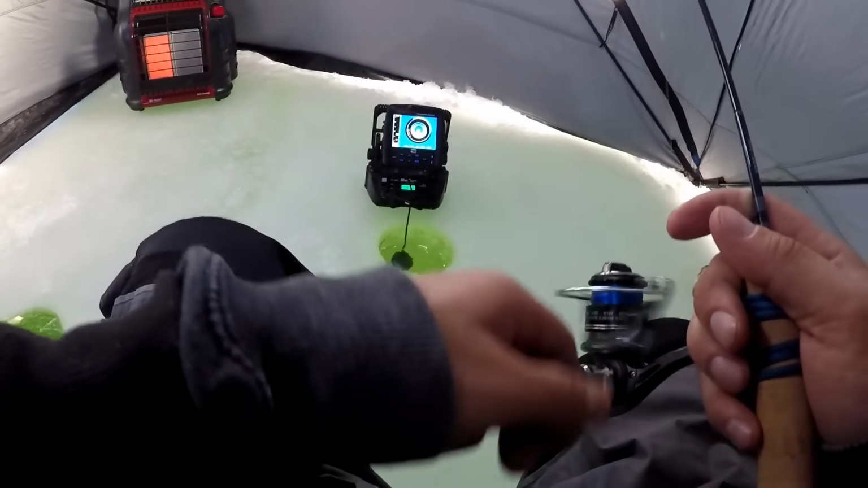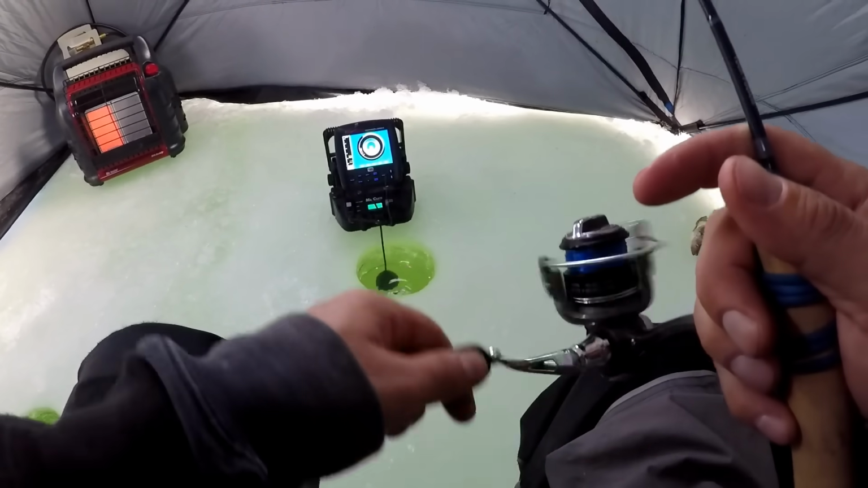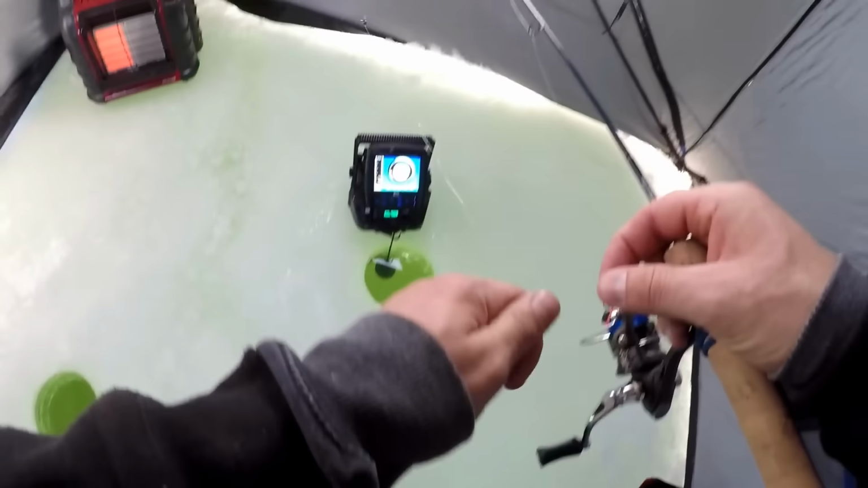I'm going to have to travel outside the hole here to find some fish. Well, there's fish down here, but I'm looking for some more aggressive fish. Specifically some crappies. Maybe a big walleye. I know all of the above are down there someplace.